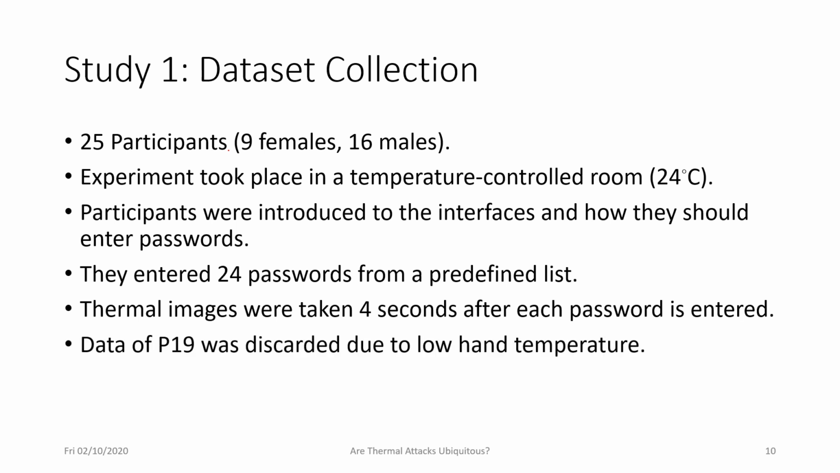The data of participant 19 was discarded because they had a very low hand temperature. So their fingers were actually cold, so they didn't leave enough heat traces to be detected on the interfaces. Therefore, we discarded their data.